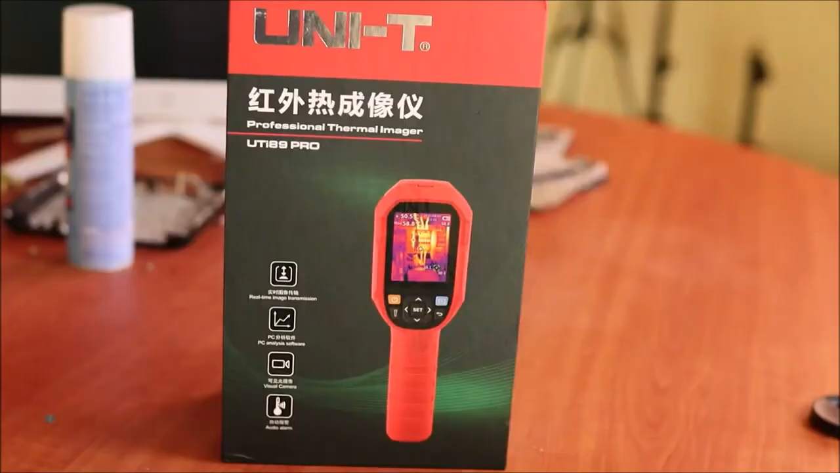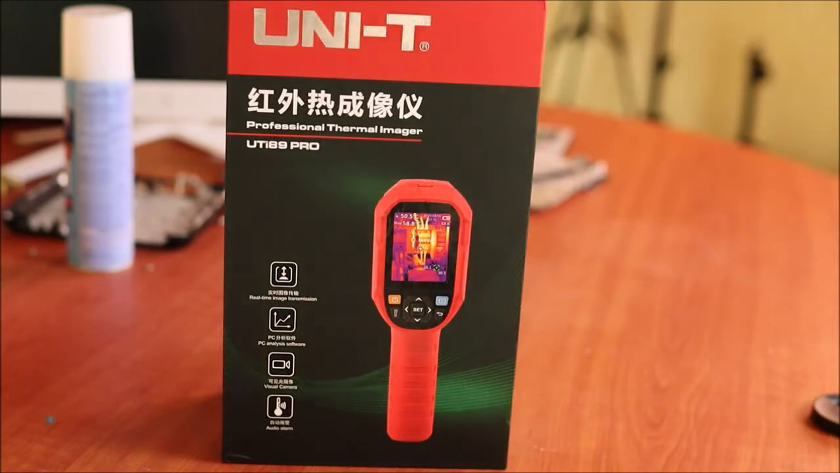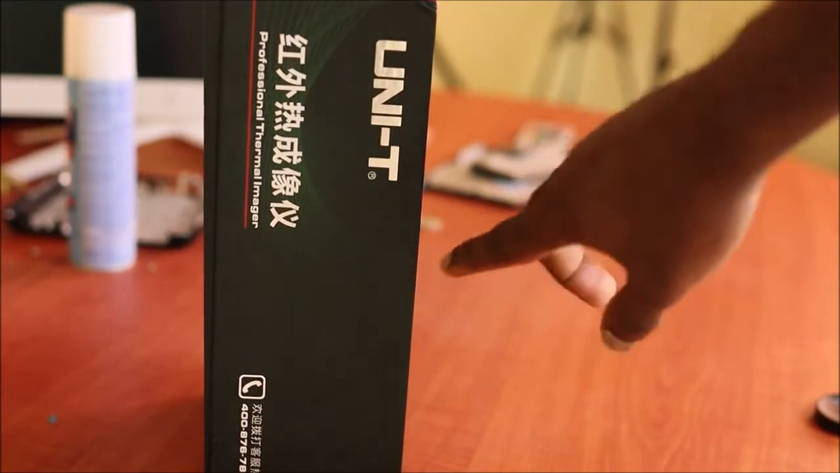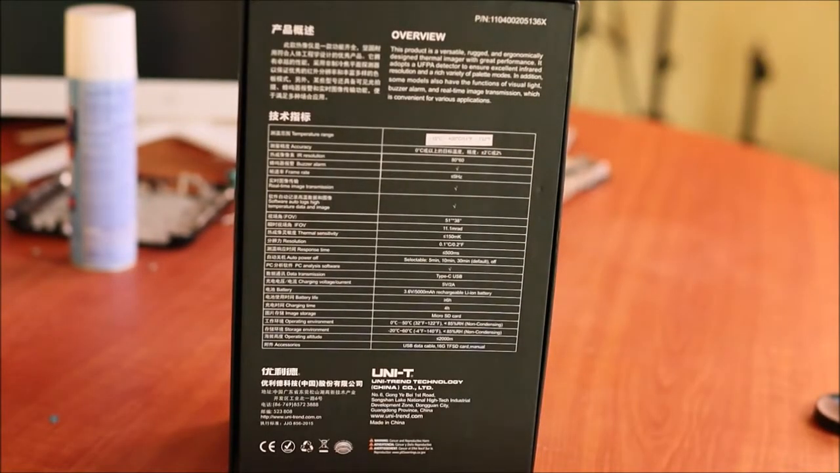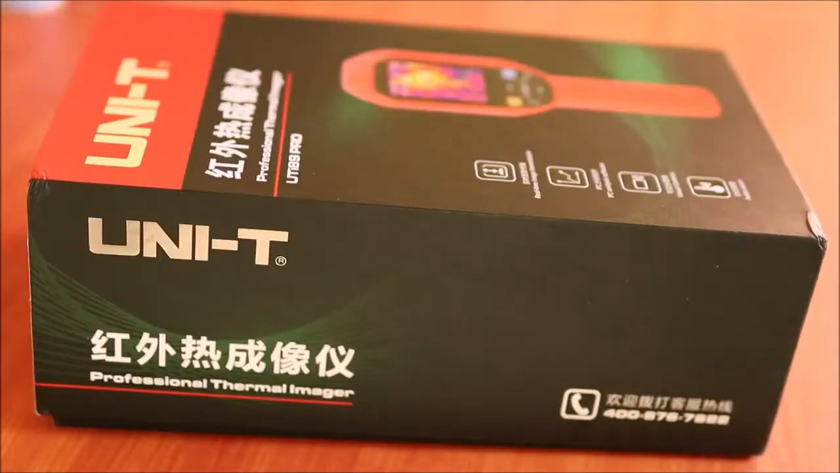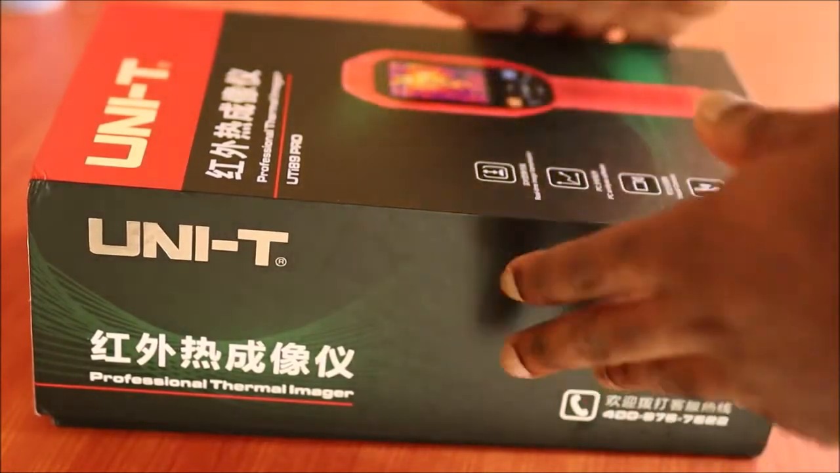Let's go. Hi guys, in this video we are going to unbox this unit. This is a thermal cam, and if you look at it, this one is red and this is the box. So what we're going to do is quickly open it, but I just want to show you the box in terms of the side. Yes, we have some Chinese writing, and also there are some specifications on the back of the box. When you look at a box like this, you can see that it looks like something expensive is inside, and that's what this is about.